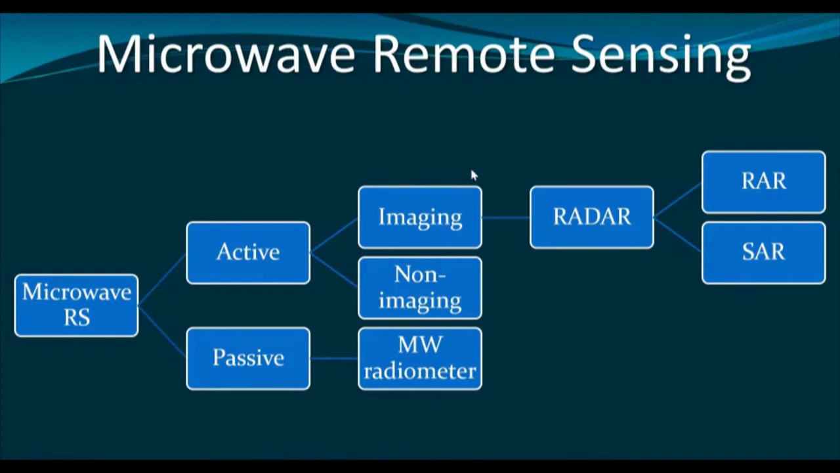Another category is active microwave remote sensing, that uses its own electromagnetic energy. That means the platform itself will throw the energy towards the target. Target means the earth surface. Then the backscattered or reflected energy will be recorded by the sensor.